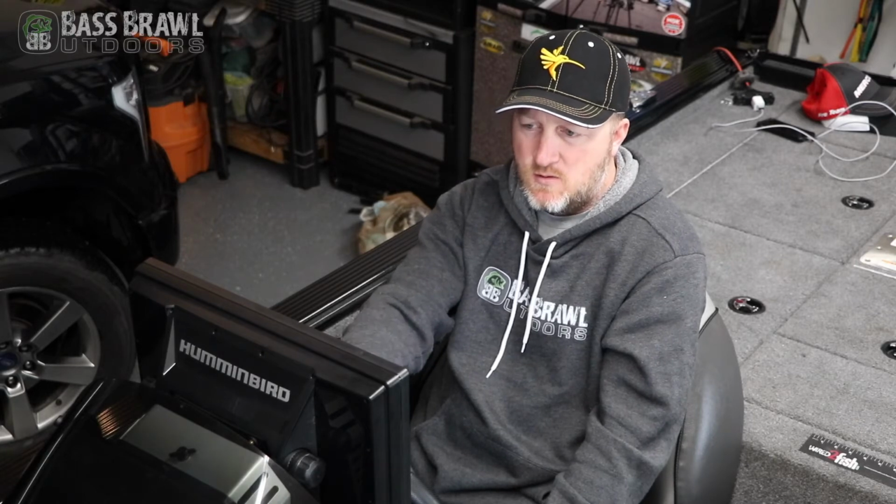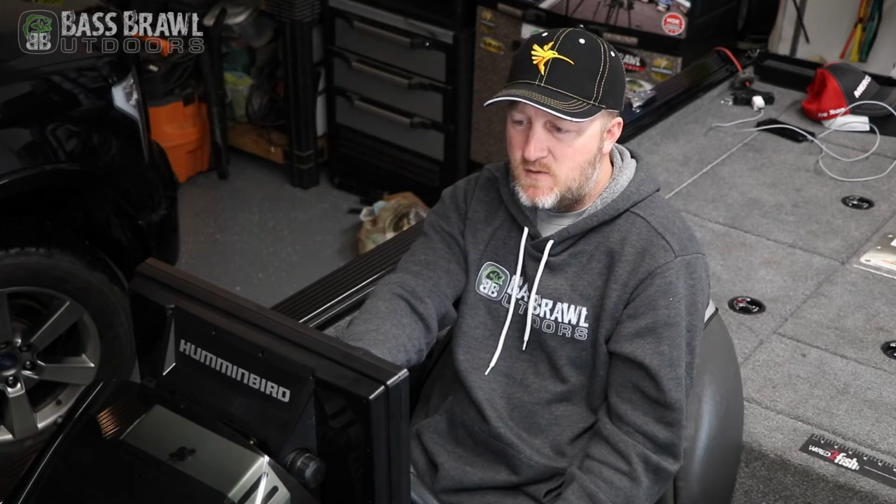Here you can set up to connect your phone to this. You can get it so your text messages show up on the screen. It's handy if you have your phone stuck in, just say your storage, a tackle bag, your glove box. You don't have it by you. At least you don't miss important text messages. They'll just show up on your screen. You can see those.